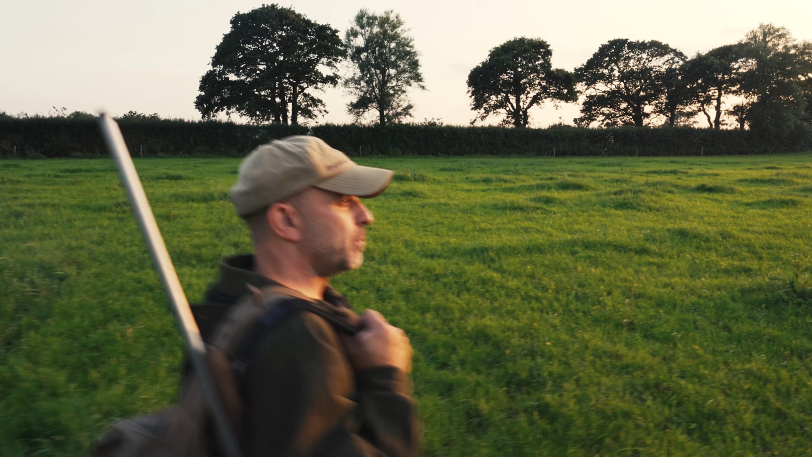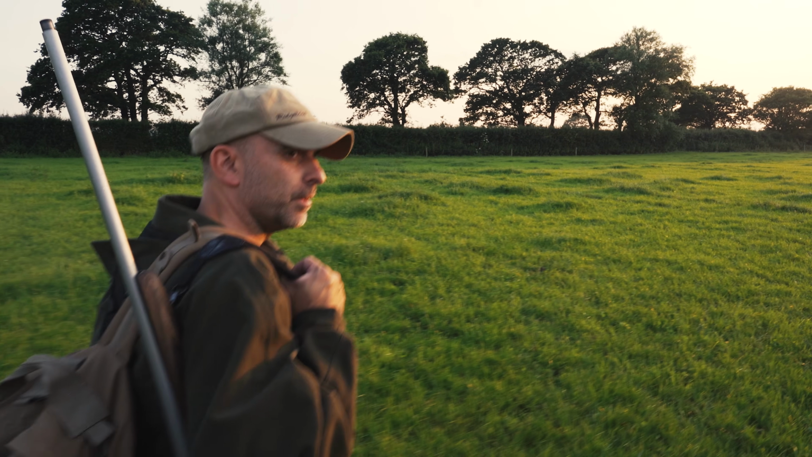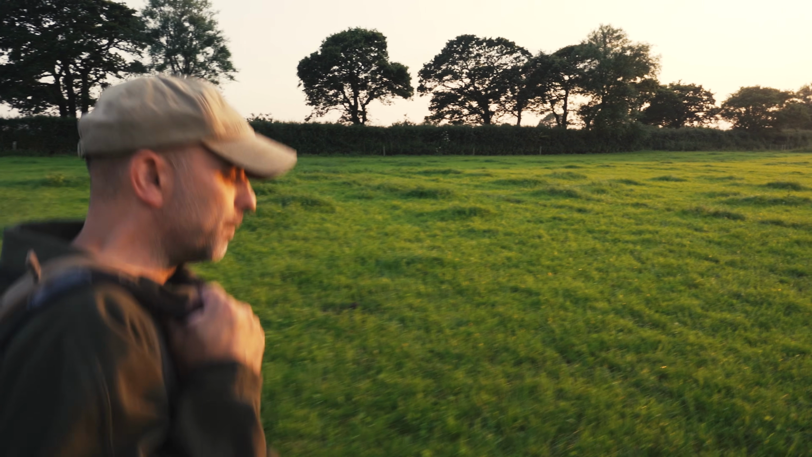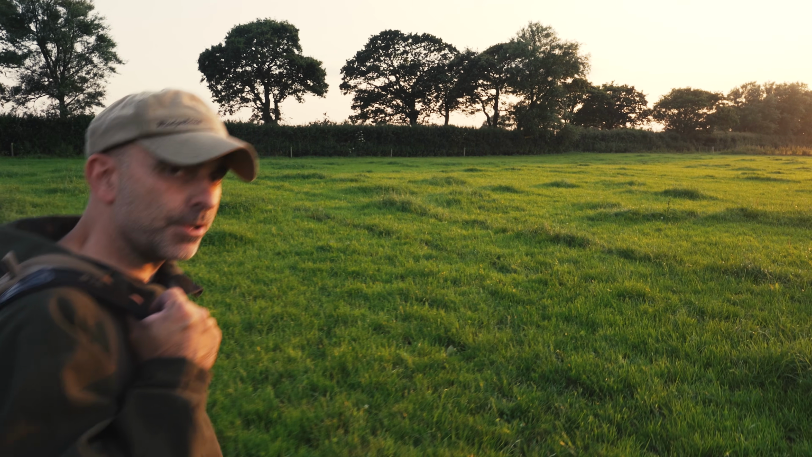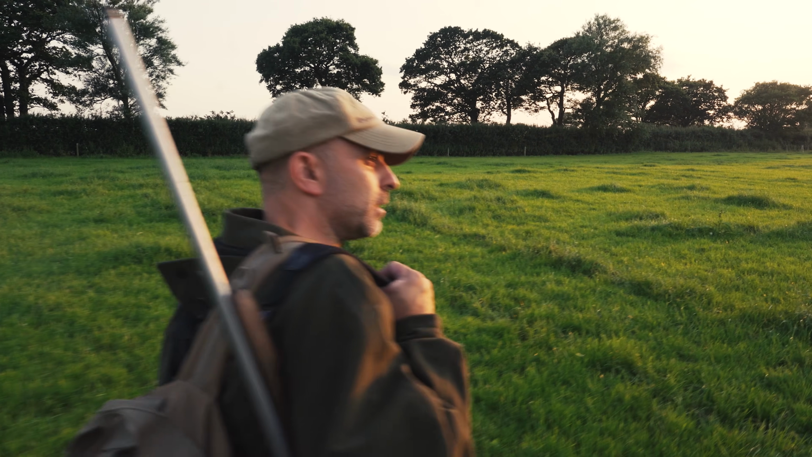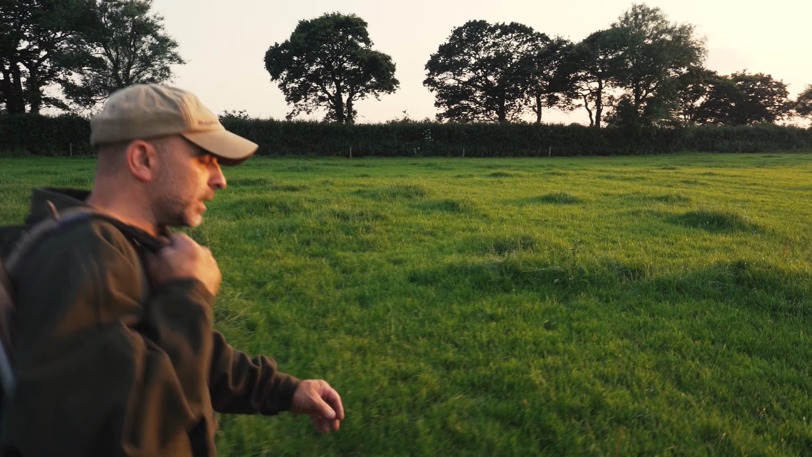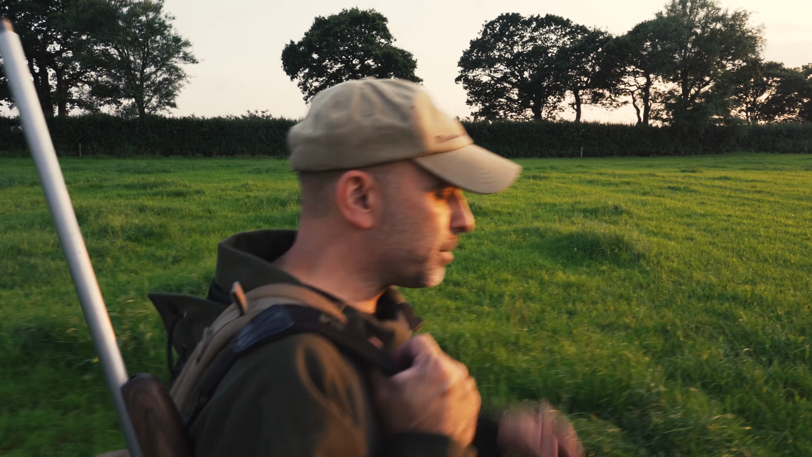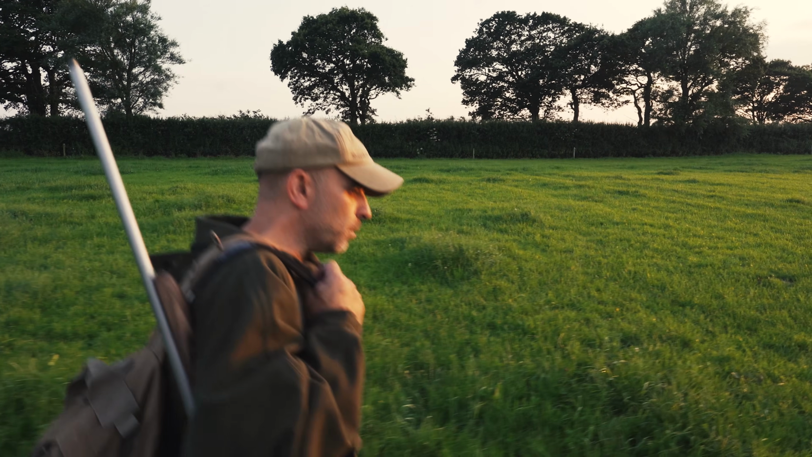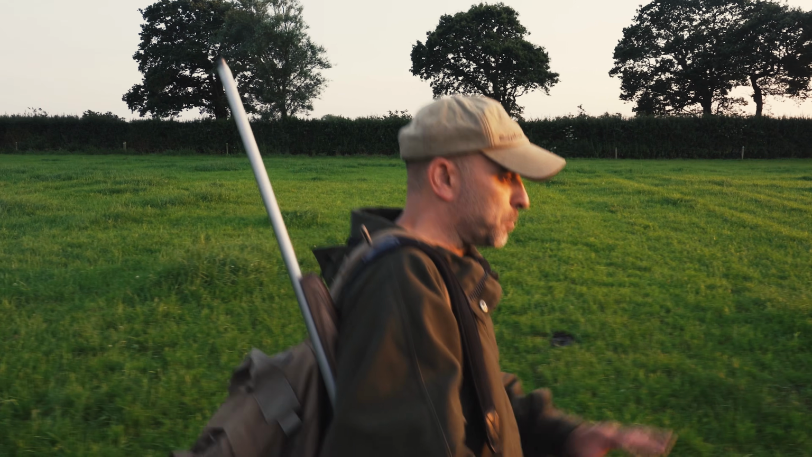we've got a couple of fields down the bottom here that have just been cut. So I reckon that'll be worth a look, because quite often, as soon as the fields have just been cut, that evening it's usually a good time to be out foxing, because the cutters will clear all the long grass, and everywhere the mice and voles and stuff have had runs all through what would have been maybe a foot of grass, are now all exposed.